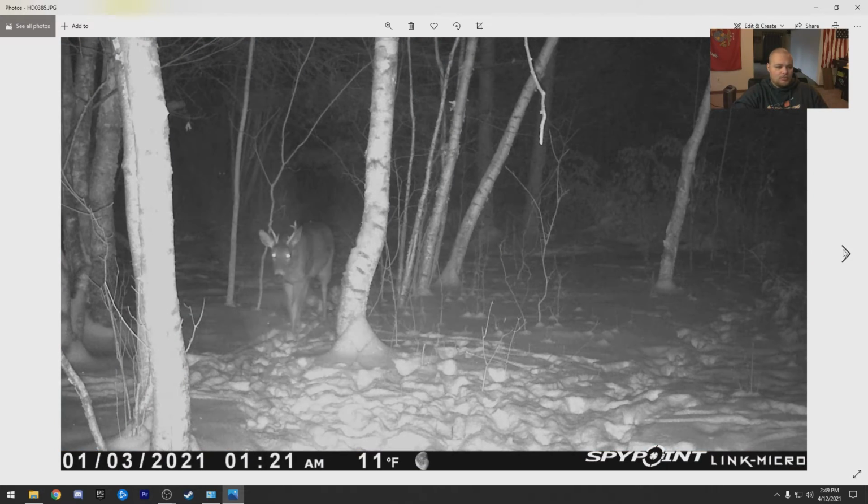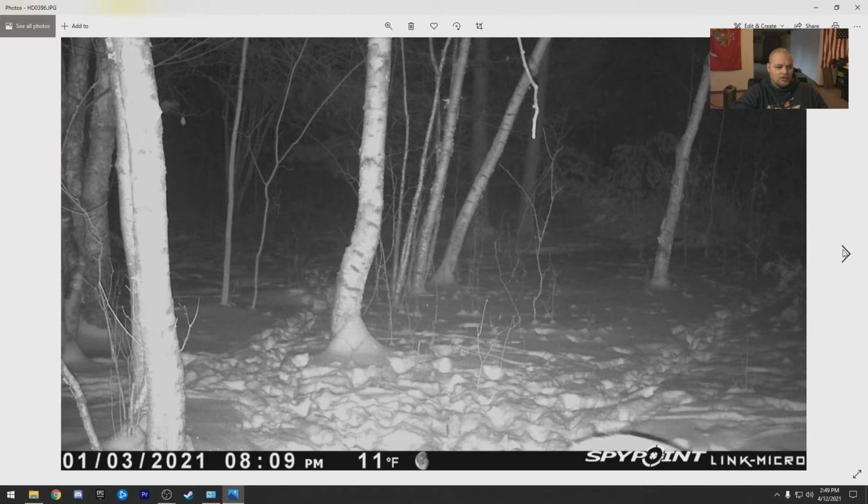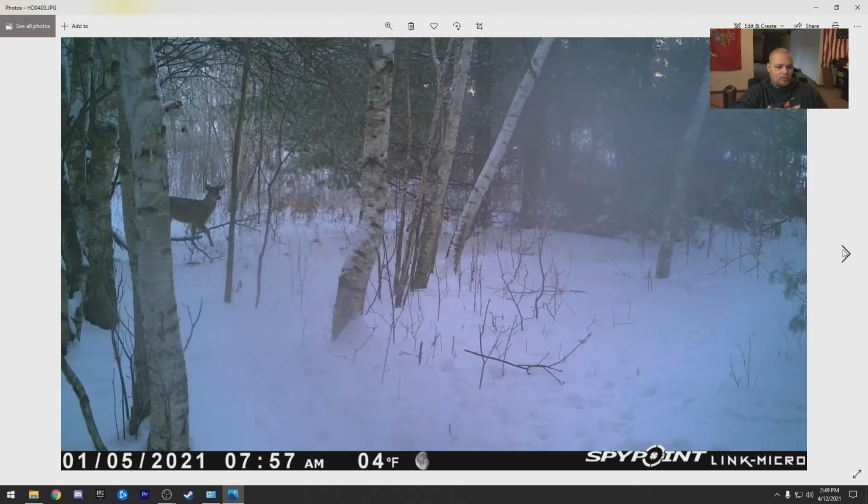Let's see, there was some other things I wanted to show in this camera, I believe. Did some coyotes running through at one point.